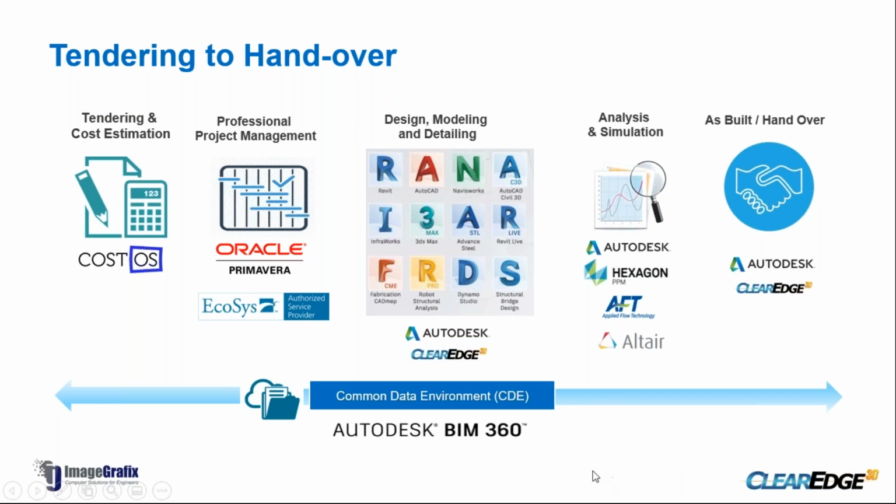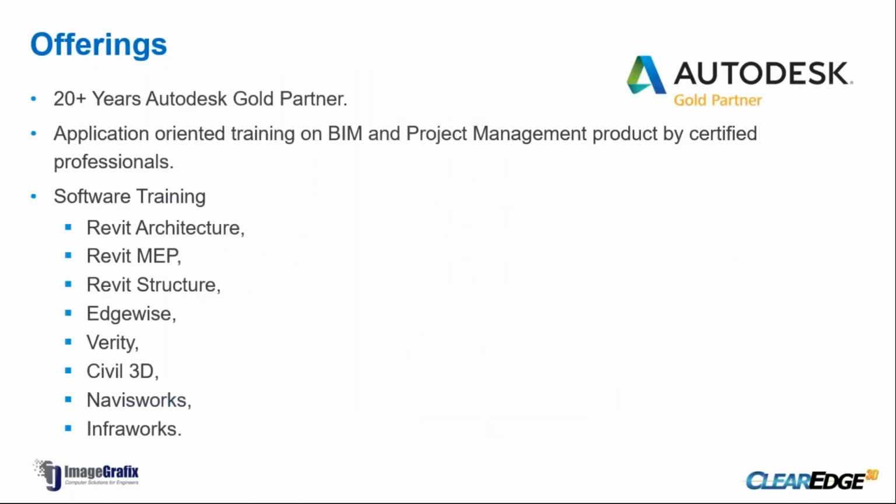All this data, as a common data environment, can be stored in the cloud as well using Autodesk BIM 360. These are our offerings. We are a 20-plus-year-old company, and we have also been a Gold partner with Autodesk for more than 20 years. We do application-oriented training on BIM project management, and the instructors are certified professionals by the respective vendors.